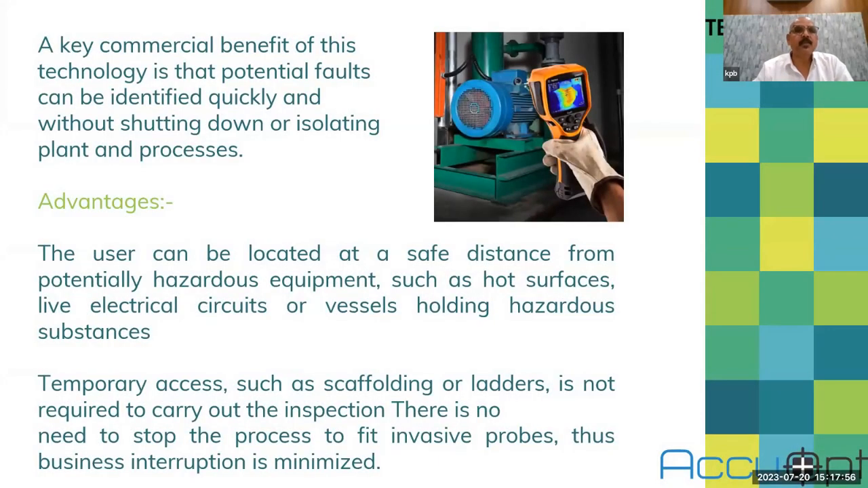A key commercial benefit of the technology is that a potential fault can be identified quickly and without shutting down or isolating the plant and process. The beauty of this technology is you don't need to shut down your process to check that instrument. When it is working, you can go to that place and see how precisely it is working. And the user can be located at a safe distance from potentially hazardous equipment. Suppose you have an acid tank and you want to see whether the insulation is good or not. From a distance of 25 meters or 50 meters, you can take a thermal image of that tank and see if there is any hotspot.